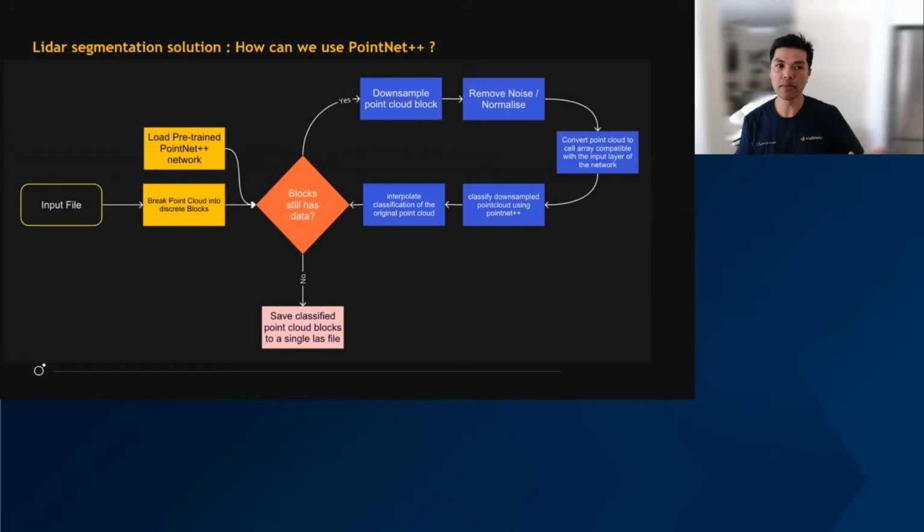You can see here, input file. You may think, okay, that's a very easy task, but it's actually very difficult, and let me explain why. We are dealing with different types of sensors on different payloads with different proprietary file formats. If you use a terrestrial scanner, you're going to get an E57.